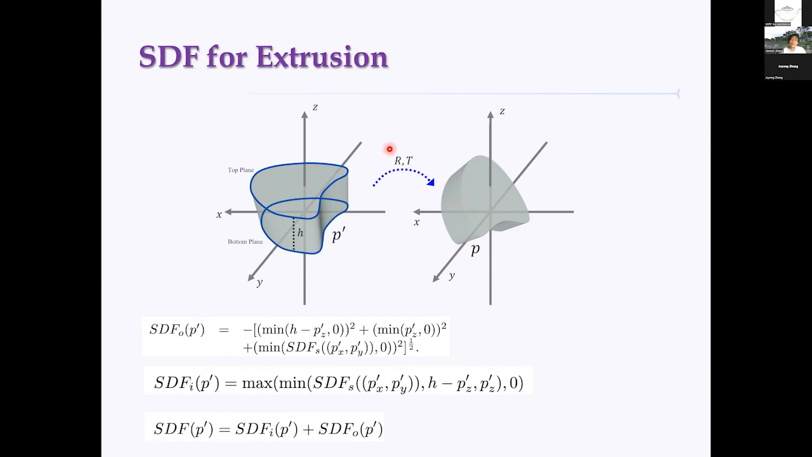However, we use the extrinsic parameters, rotation matrix R and translation vector T, to transform P back to the standard coordinate system, P prime. Then we compute the relative signed distance function with respect to this standard extrusion, defined by the sketch curve on the XY plane and also the extrusion height h.